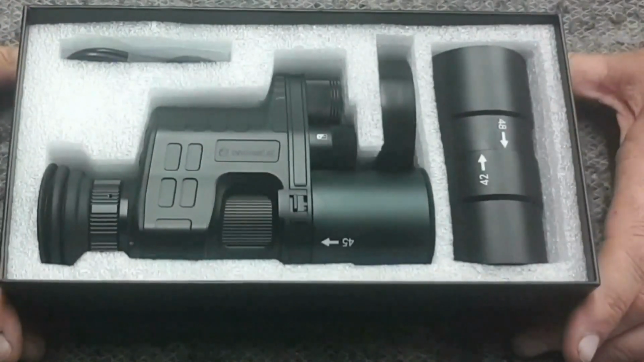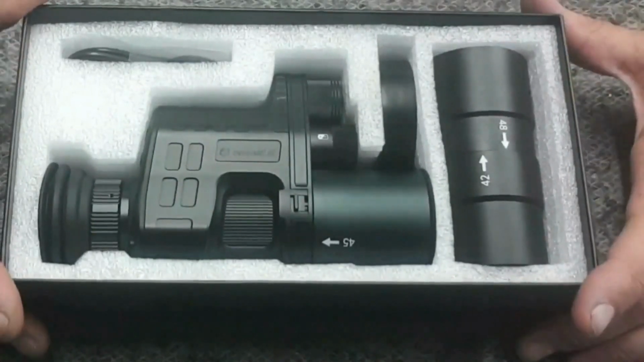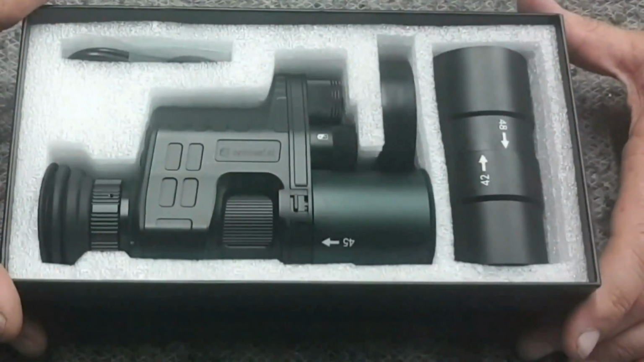The focus on this thing is 0.3 meters out to infinity. It's got an infrared range of 300 meters, which is 328 yards. The infrared wavelength is 850, and as I said, it runs off of one single 18650 battery.